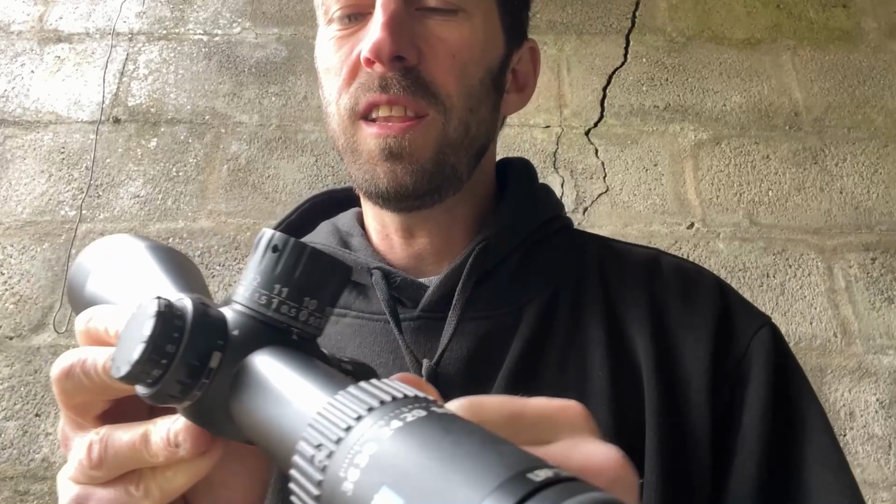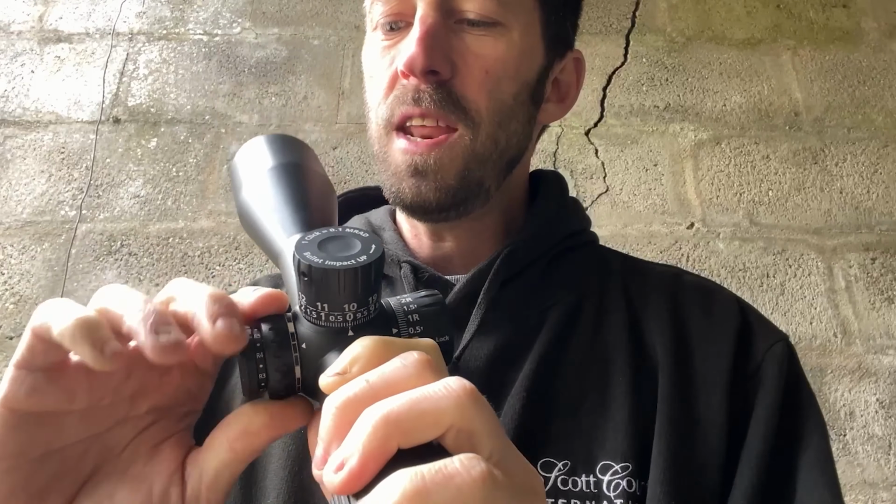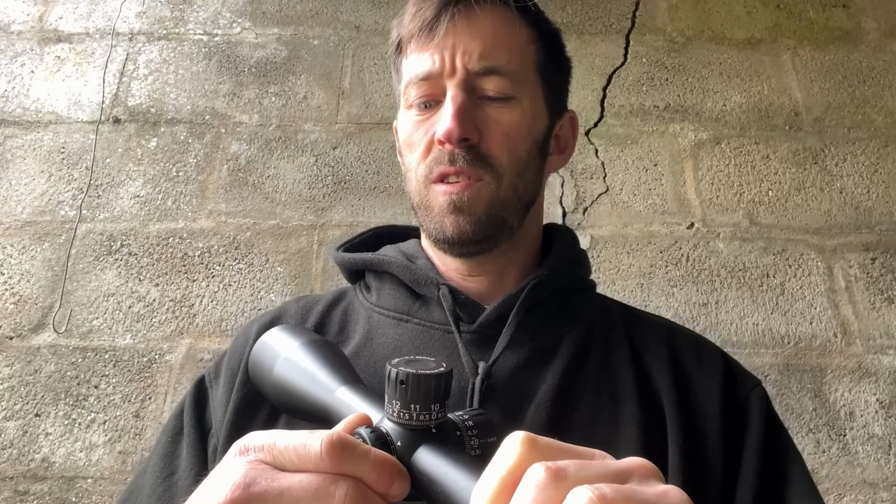So moving on the other side then, you've got adjustable parallax from 10 yards out to infinity. And like with all high-end scopes, you don't get that 100, 200, 300 malarkey, because it doesn't really matter anyway. You're either on 10 yards or it doesn't go no more, but it's getting that right, focusing that right bit anyway. So it's not like setting a 300-yard target. It's just to get you roughly around that ballpark, but you adjust that to your eye.